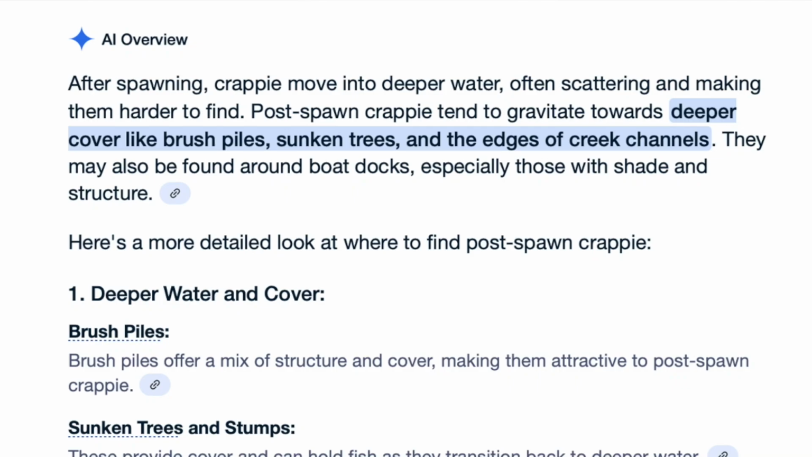So we're in an area where we think they should still be spawning. If not, they should be in their post-spawn activity. So they should be at the mouths of coves, maybe hugging timber, brush piles, grass beds. They should be on structure near their spawning ground.